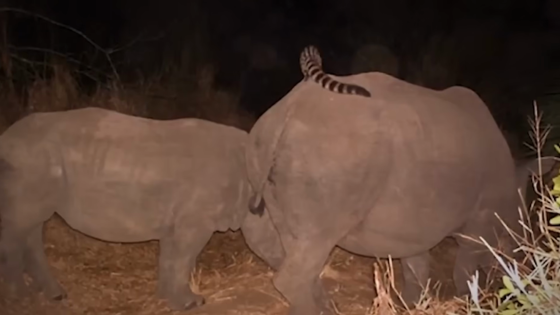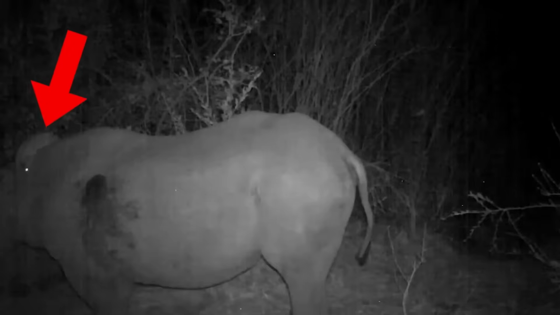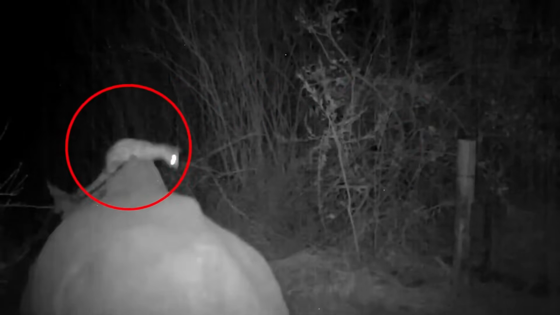This genet knows how to travel in style, but why is it using these gentle giants as its own personal Ubers? Maybe it's just too clever for its own good. I mean, who needs to walk when you can ride a buffalo? Keep it up, genet. You'll definitely get home soon.